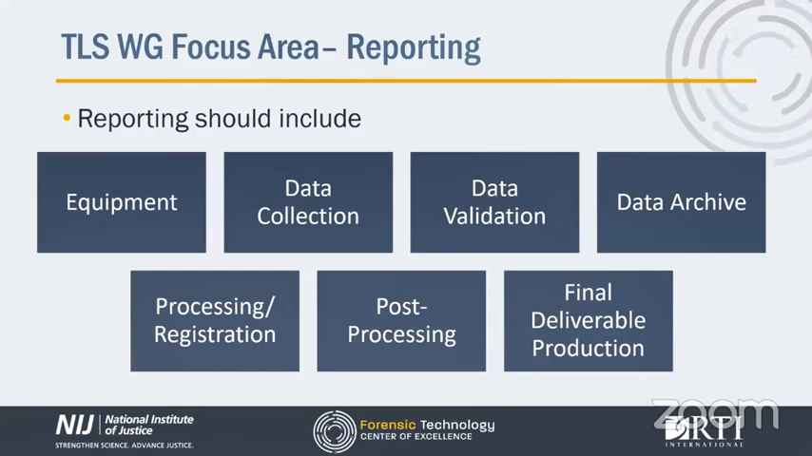In the basics, your reporting should include a discussion of the equipment, the make, model, serial number of the scanner or scanners used, scanner specifications and settings used, a scanner calibration certificate. In the data collection, you should include the date, time, operator, a scan plan, the total number of scans, variables specific to the scan project.